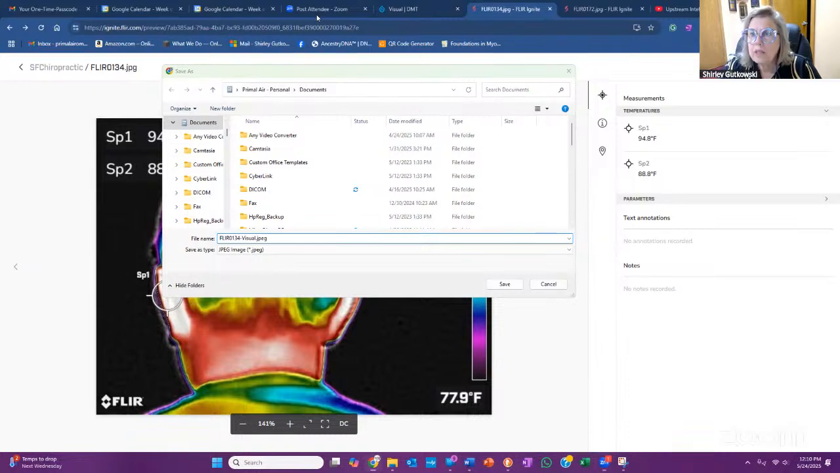Okay, and then I'm going to download the thermal image, right? If you've downloaded the thermal, then the digital is just a photograph. Okay. So this one, I have a sneeze coming. Bless you. Let's do this.